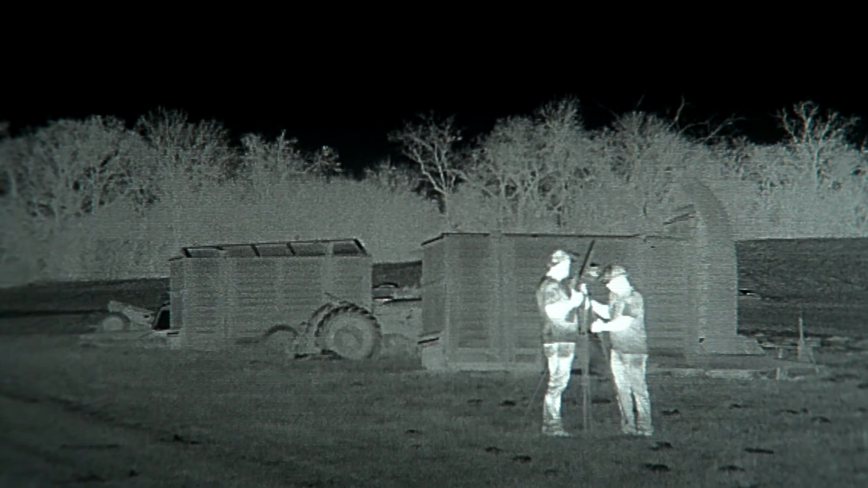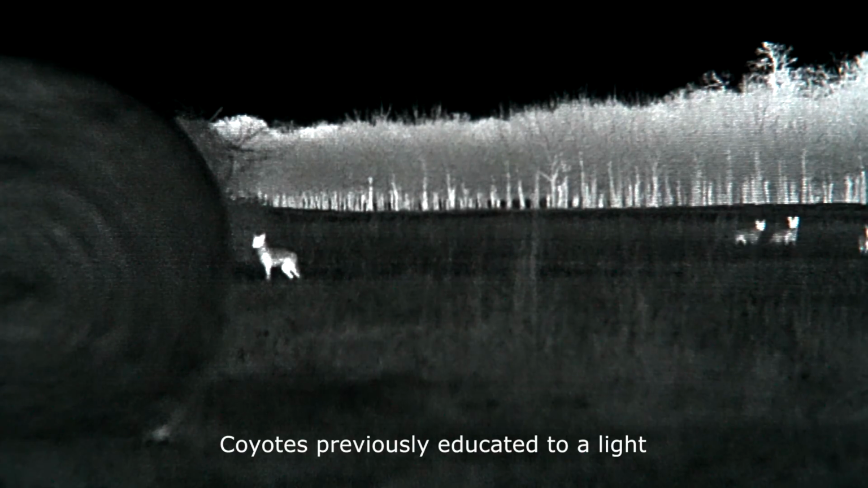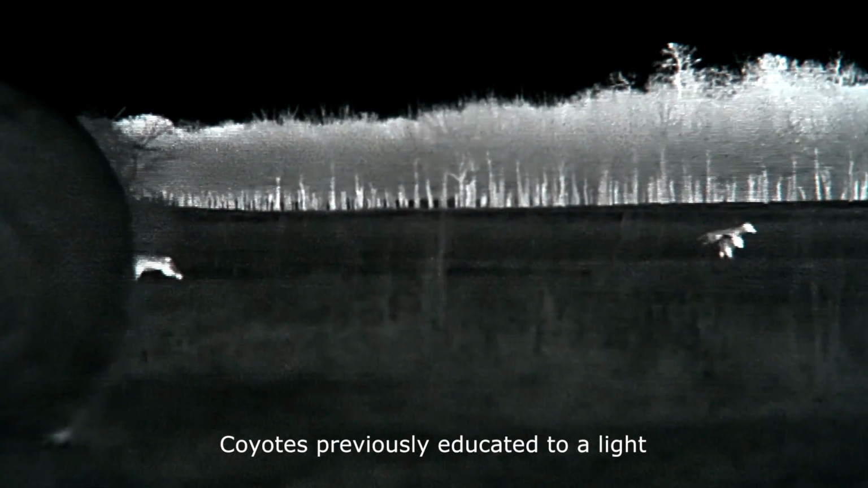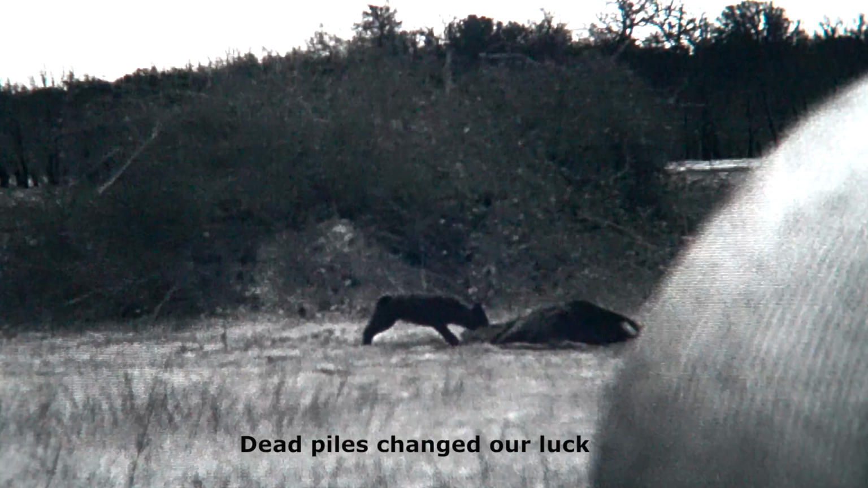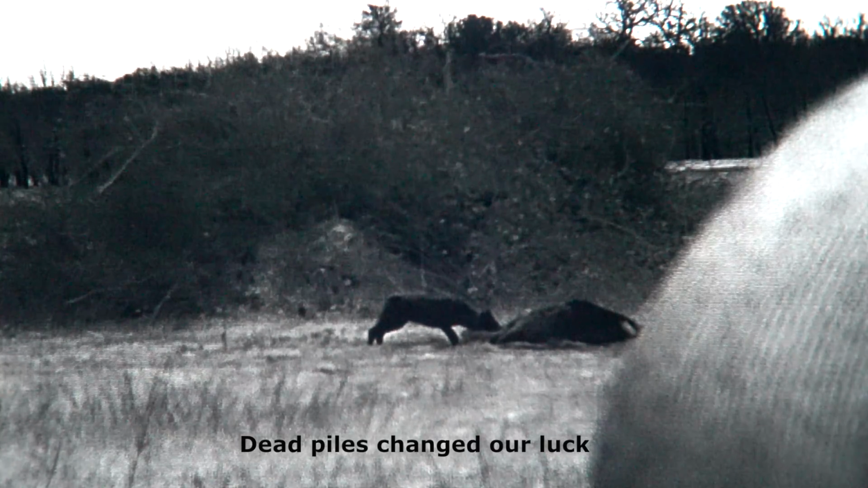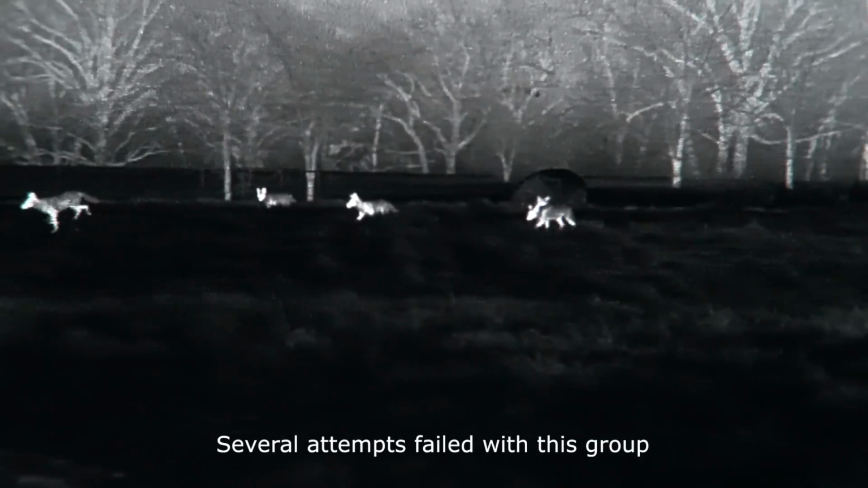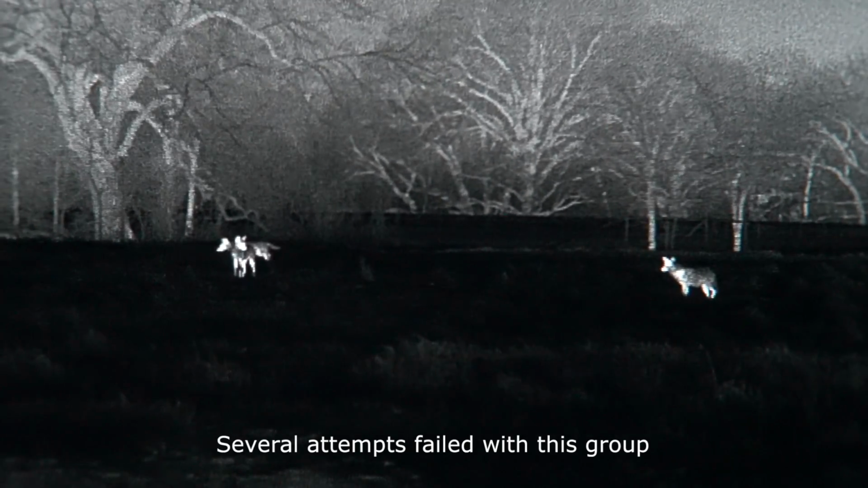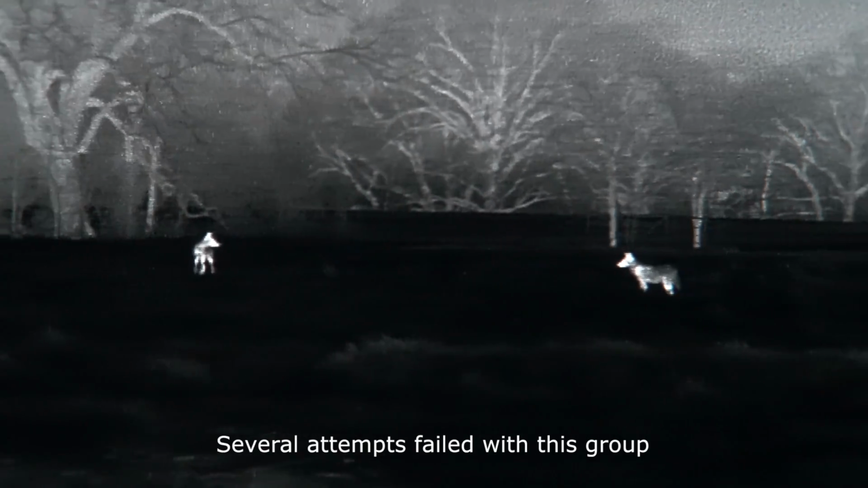It's kind of like this. If you beat your head against the wall enough times, it will eventually bleed. The first few times it may sting a little, but after a while it's gonna really hurt. And until it's had enough time to heal, you probably won't continue beating your head against the wall, if you've got any sense. The same basic principle applies to calling and spotlighting educated coyotes over and over with diminishing results. Each attempt just makes them smarter and smarter until they eventually won't respond at all. The moral to the story is don't be the guy beating your head against the wall and then wonder why your head hurts.